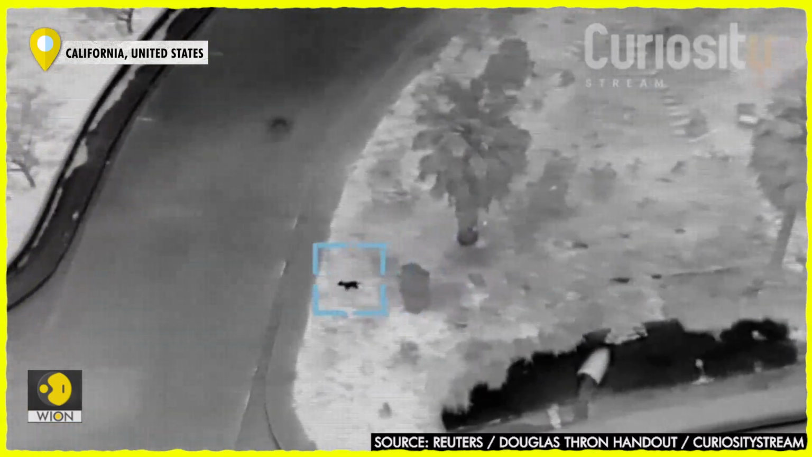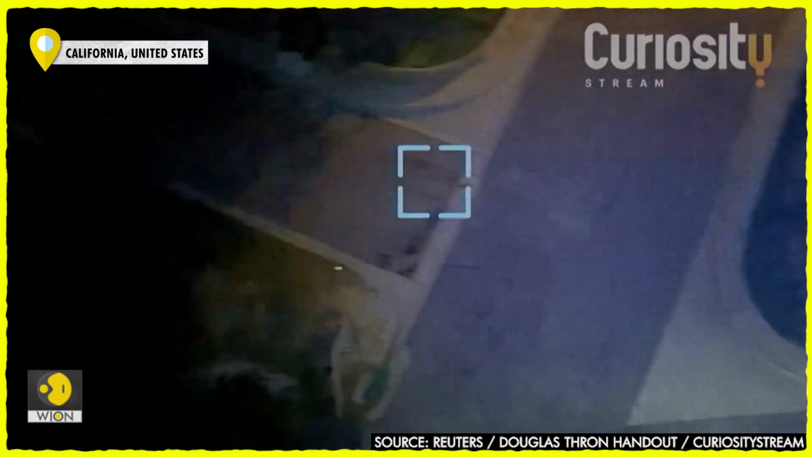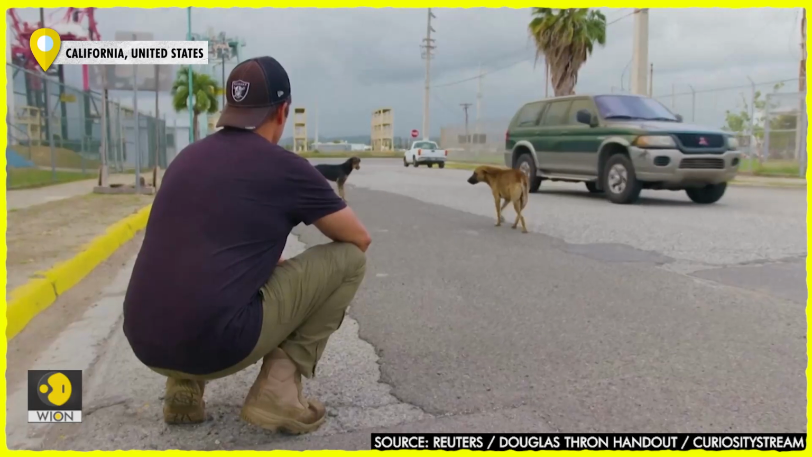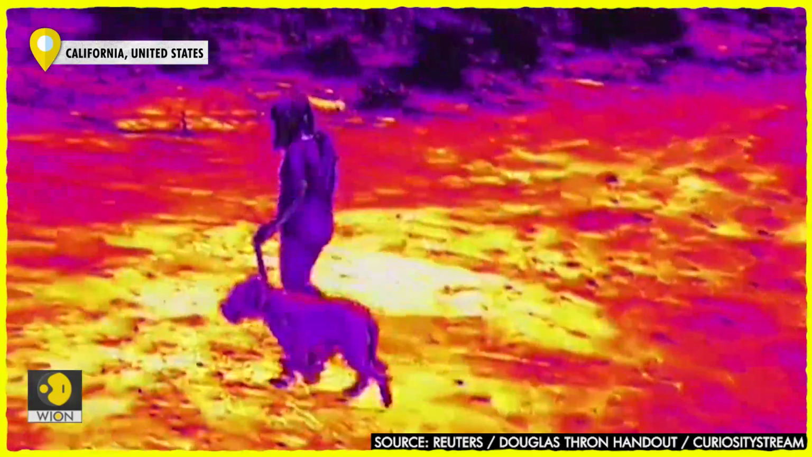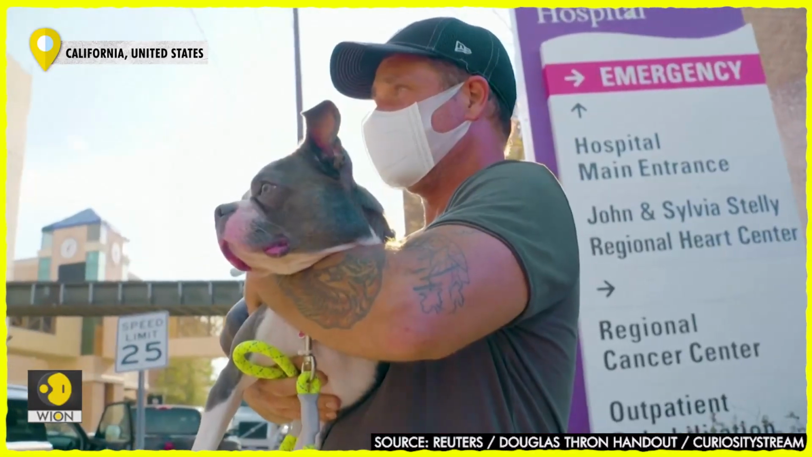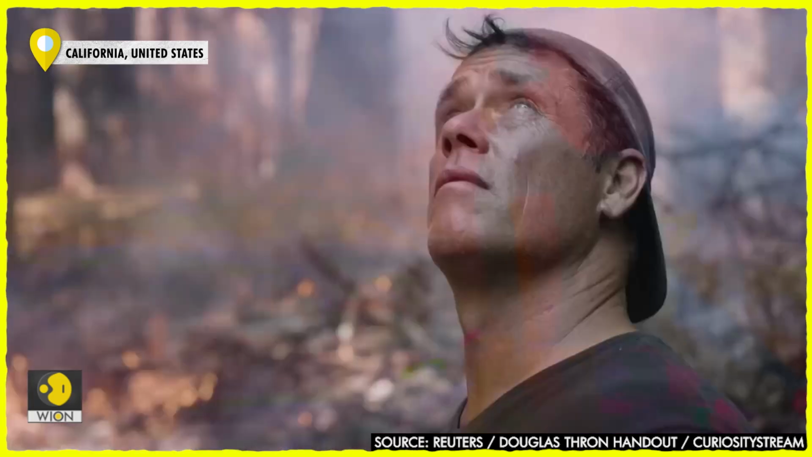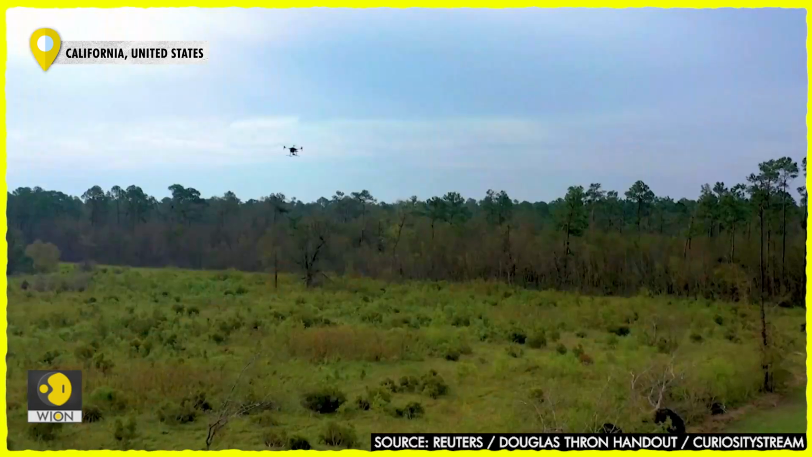Thron has had to overcome numerous roadblocks with emergency services to allow him to join in the rescue efforts. When he was in Australia rescuing animals during the bushfire in the early 2020, he was hired by the World Wildlife Fund to push the limits of his drone work. The organization asked him to try and find all the animals he could, however small.